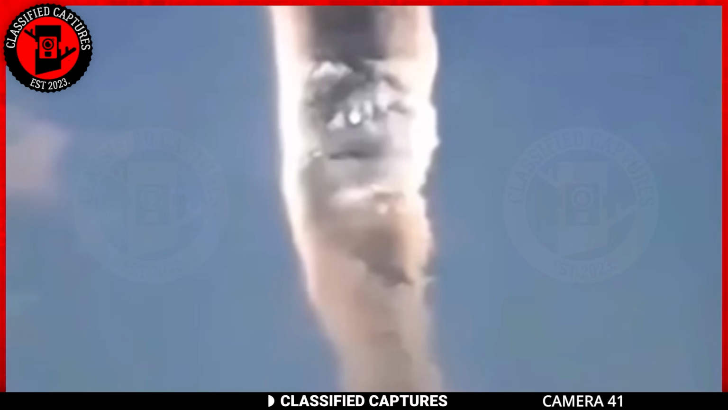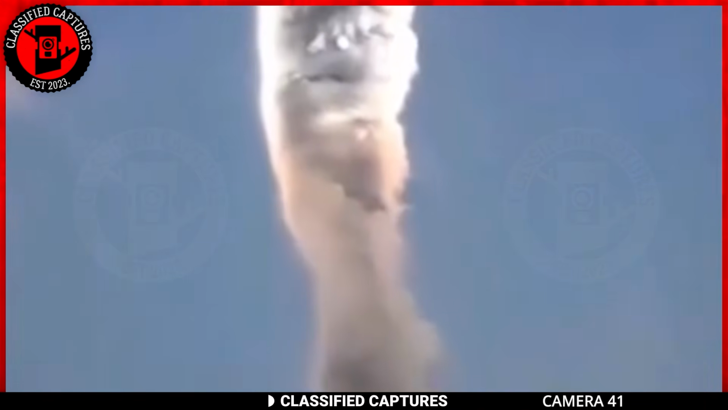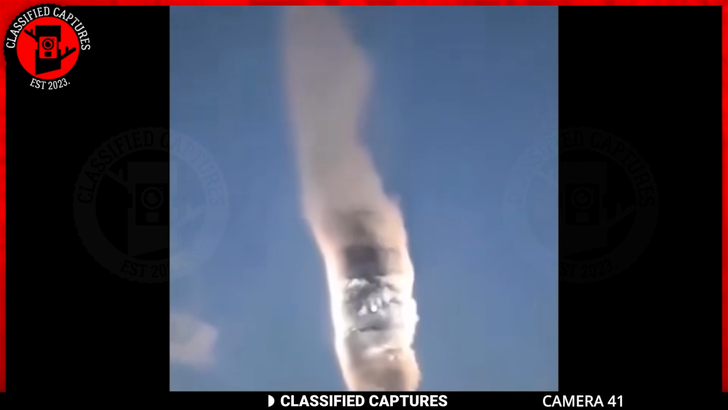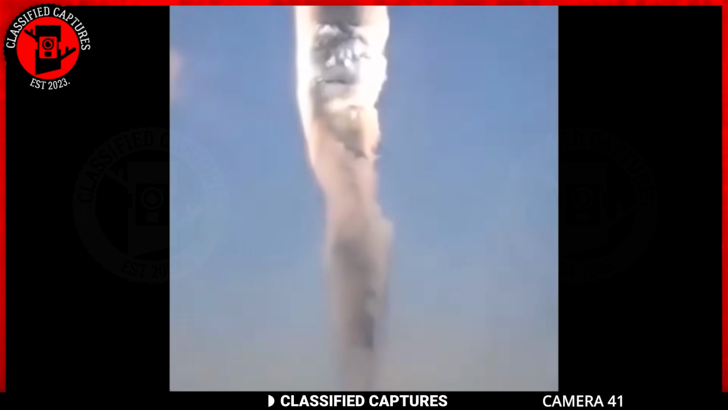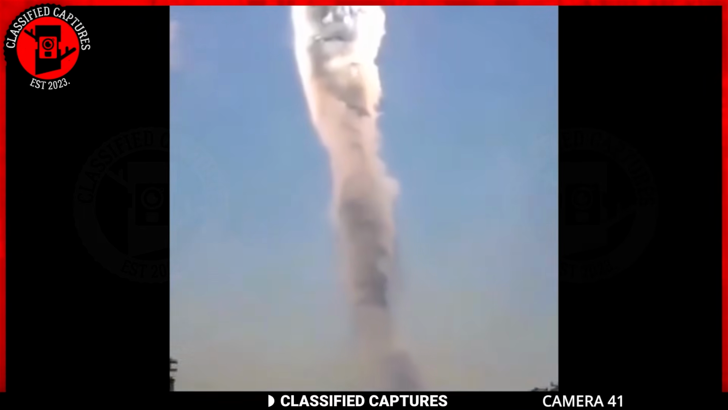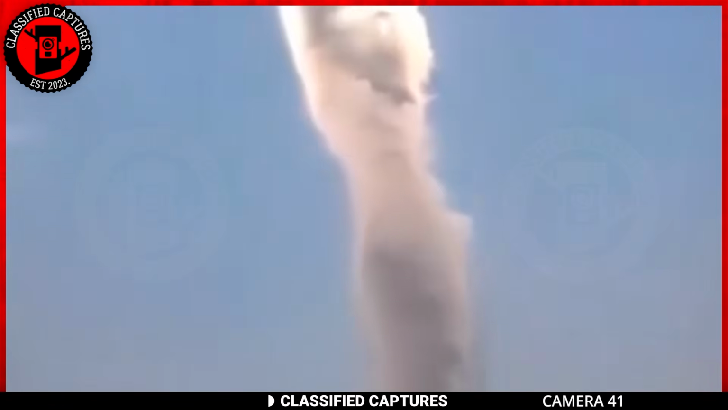As observers gaze upward, speculation and curiosity intertwine. Could this be a manifestation of meteorological rarity, an intricate interplay of air currents and moisture resulting in a captivating vertical display, or does it harbor a more mysterious origin, evoking the fantastical realms of the unknown?